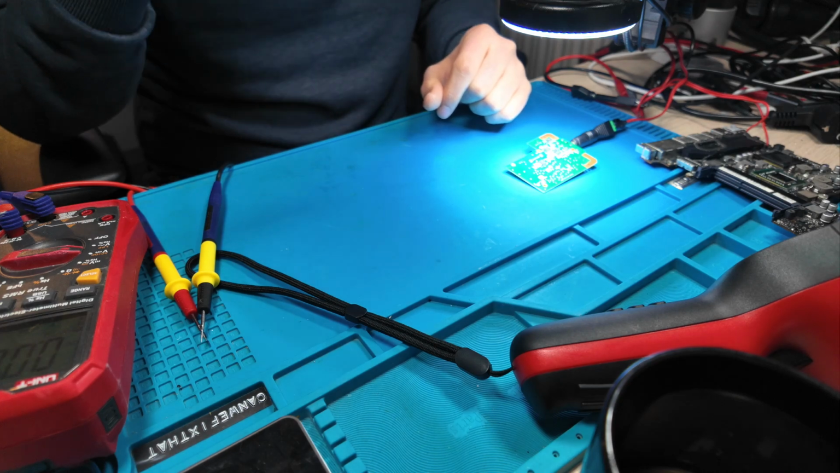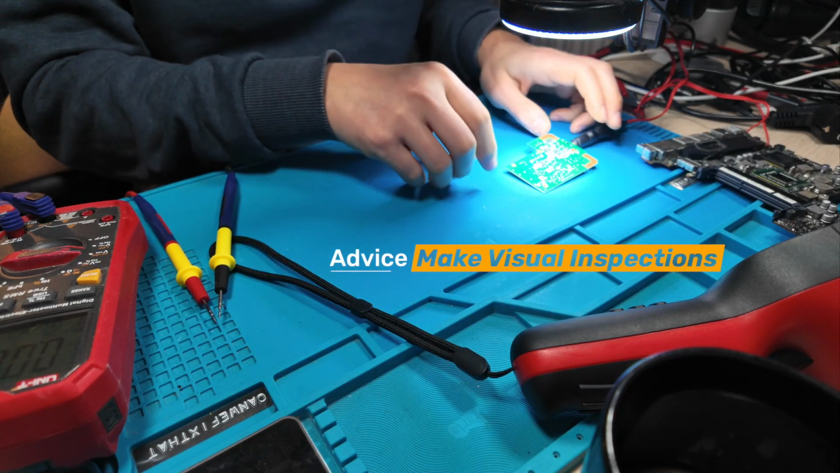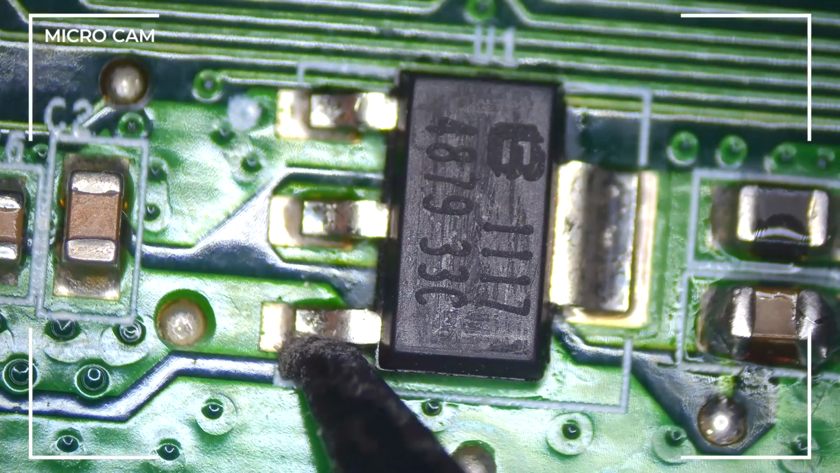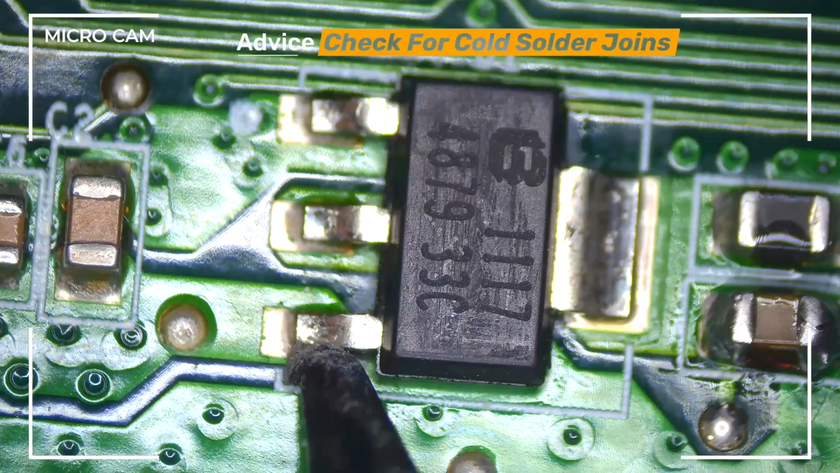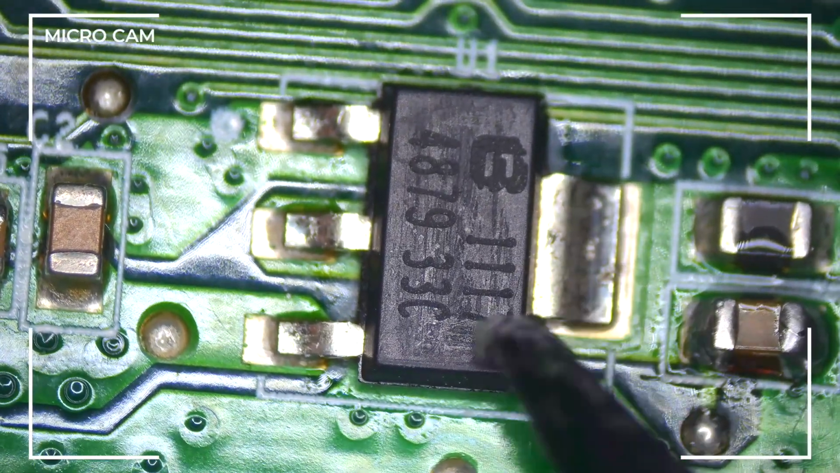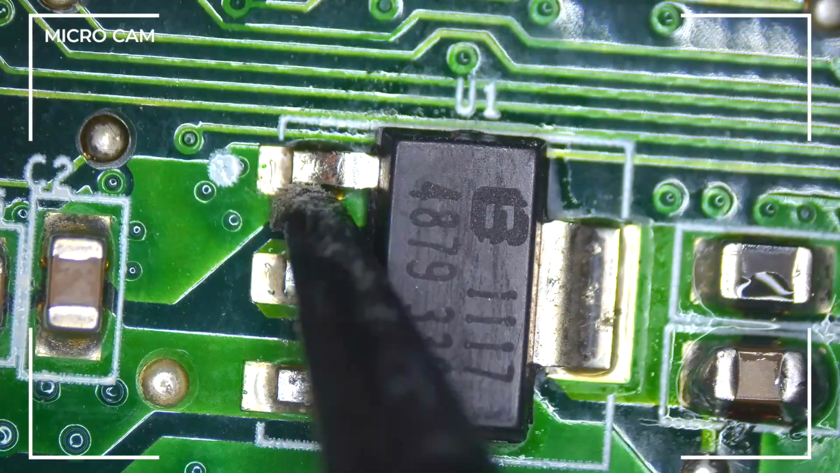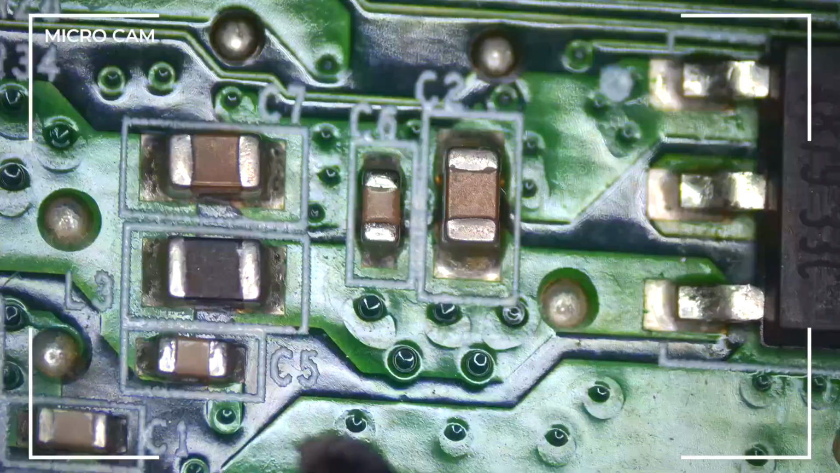So always think and make the right decisions, and always check if there are loose connections, like solder joints. Sometimes solder joints are just cold, so you could nudge them with your spatula or the tweezer. If you see that, that could also be the problem when you see a heat spot. So in this case here, we can't see a damage. It looks fine so far. So from visual perspective, this looks fine. This looks fine.